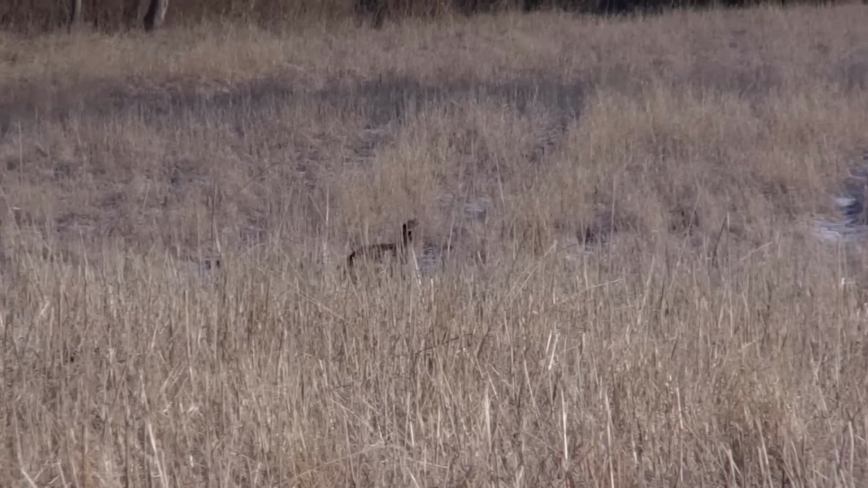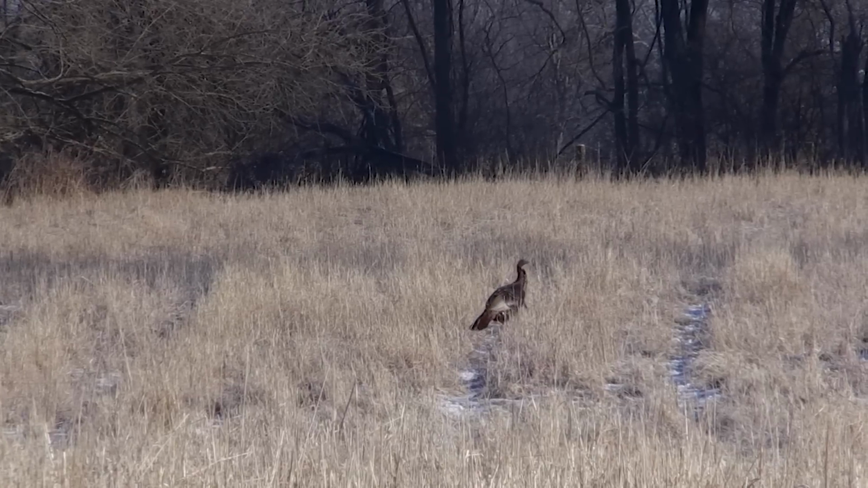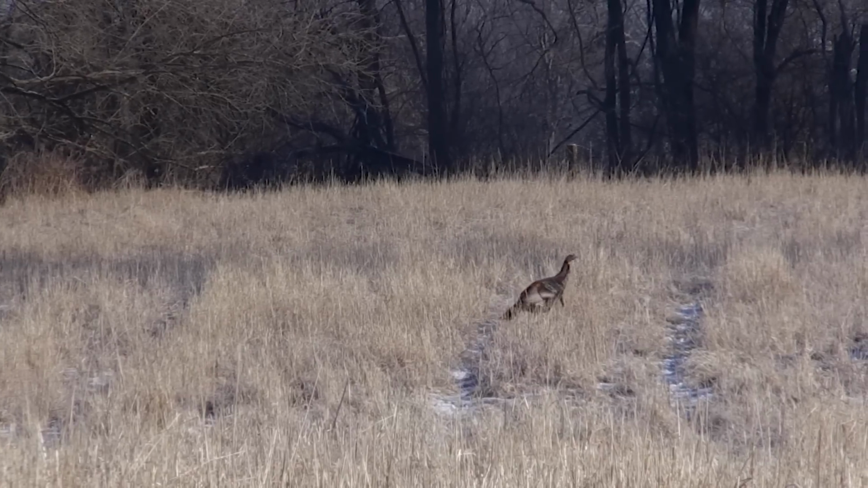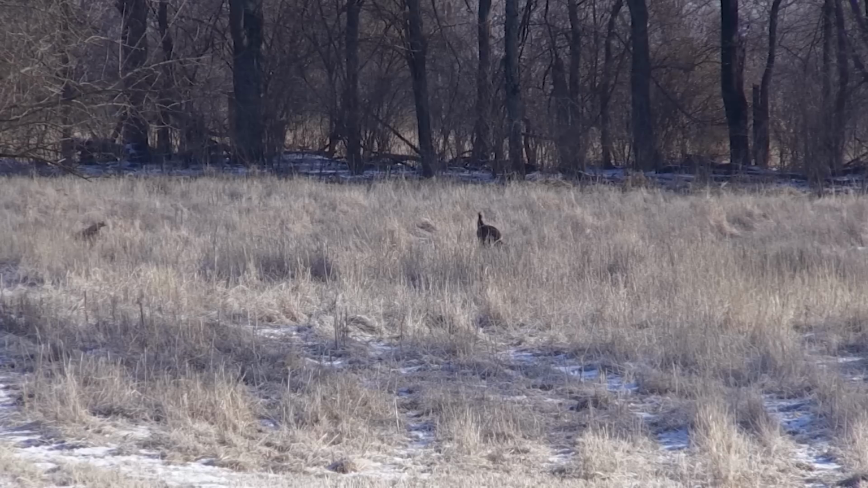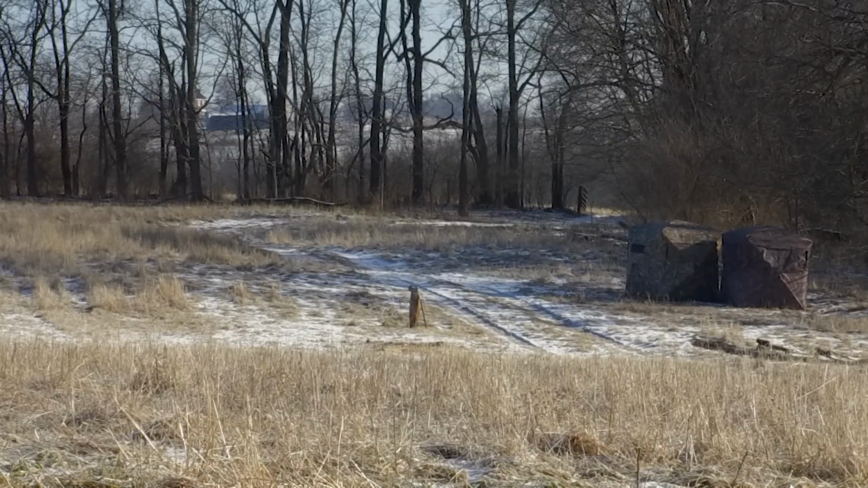Yeah, here we go. Our first turkey. I can't tell if it's a gobbler or not. It's got a beard. Well, the turkey that came in has now made its way all the way far into the field.